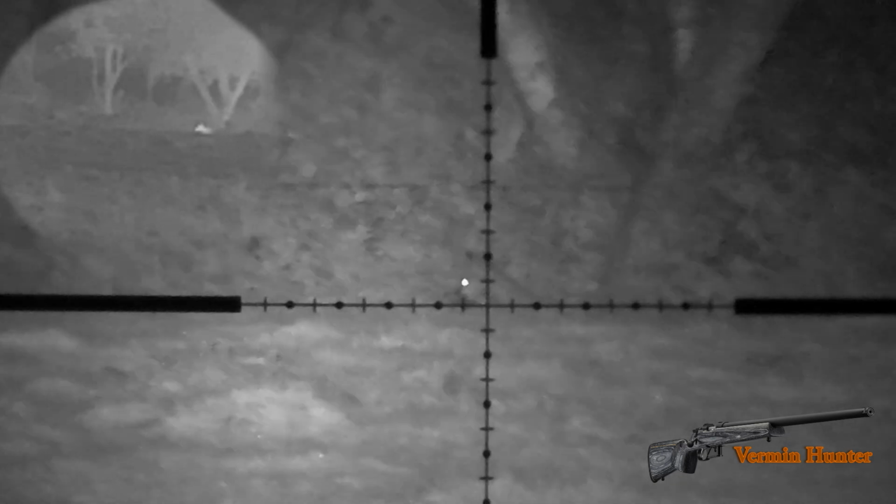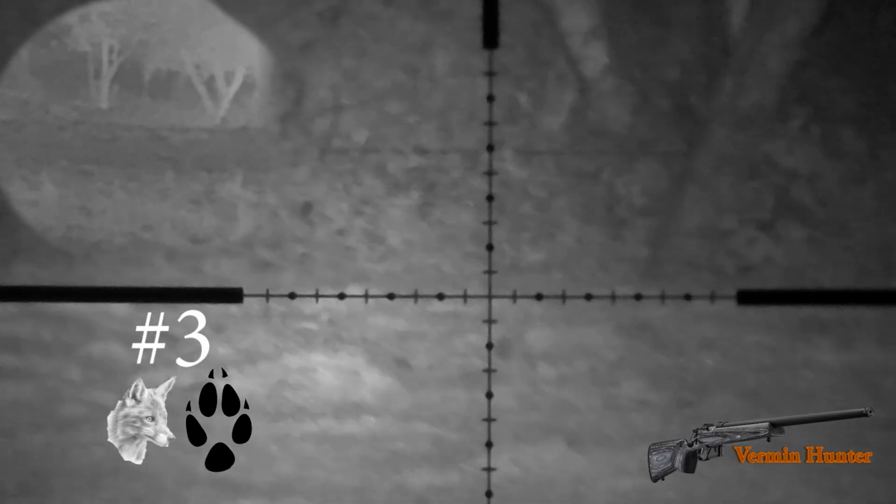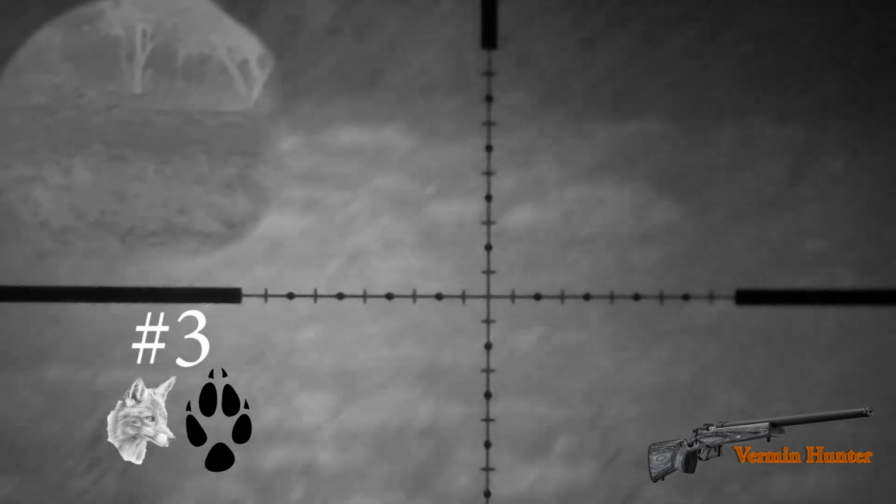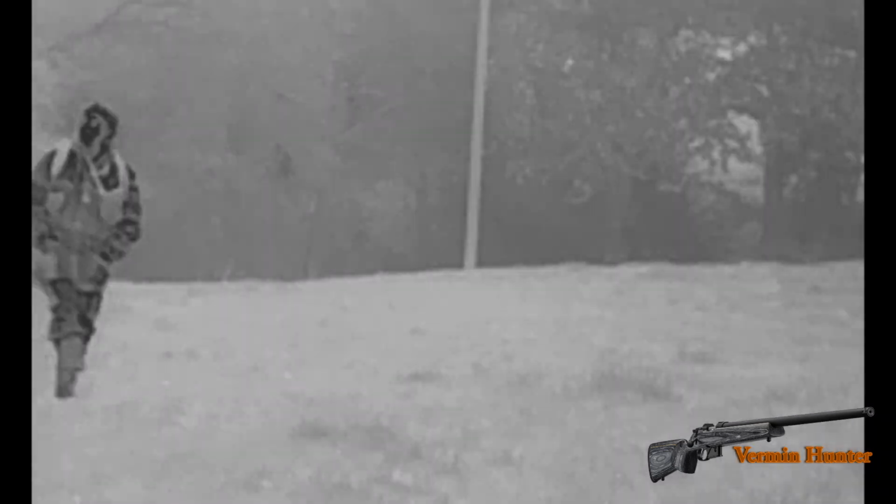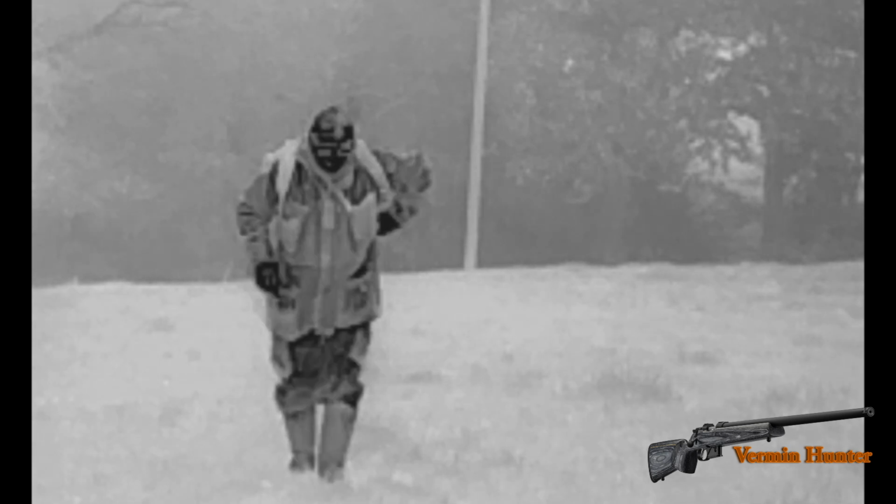As you can see, looking at the collar, he's also picked up on eye shine from the infrared. I think he looked at me a few times. I decided to take a shot, and that was approximately 90 yards, headshot, dropped him. Three foxes in one stand, really was. That was a personal best for me. It was a good night, really was an excellent night.